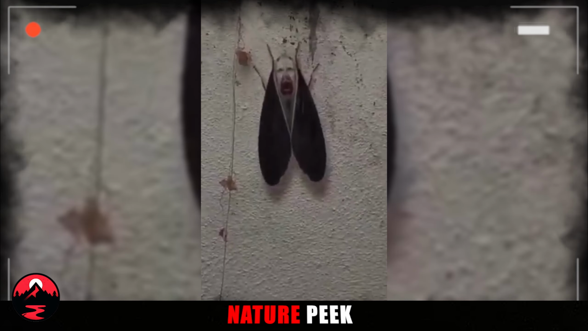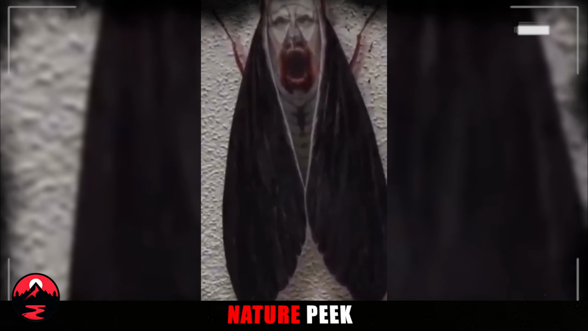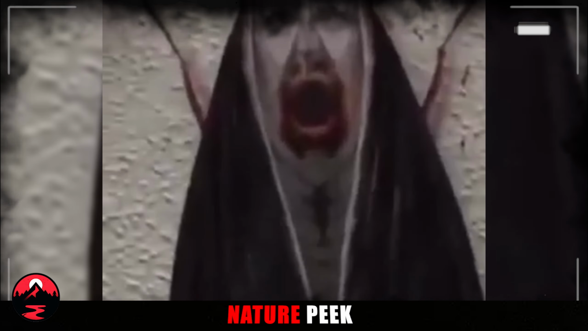Face in the fuzz. Ever see something strange that makes you do a double take? Well, get ready for a moth that might just give you the chills, in a fun way. Someone recently spotted this fellow on their wall, and at first glance, it looks like any ordinary big fuzzy moth. But take a closer look. See that pattern on its back? Doesn't it look suspiciously like a man's face?